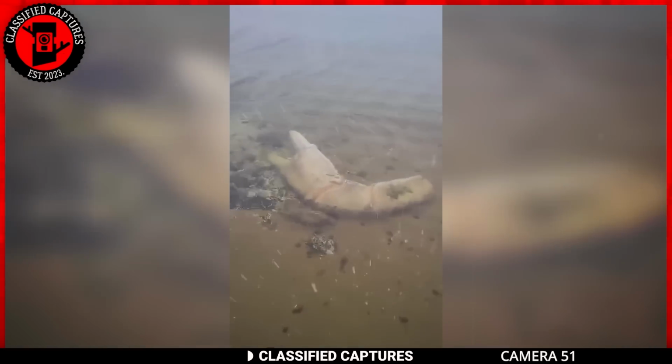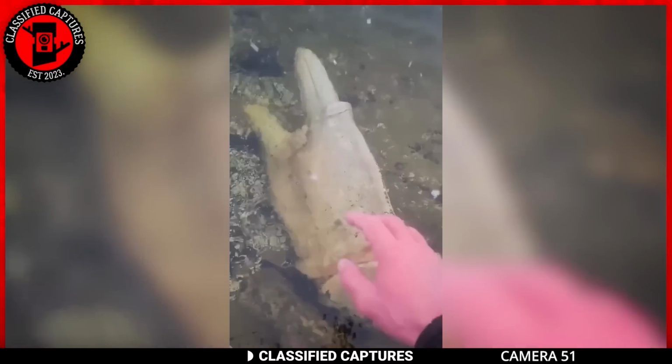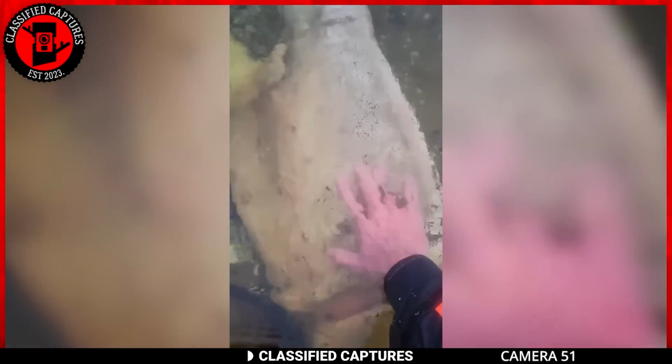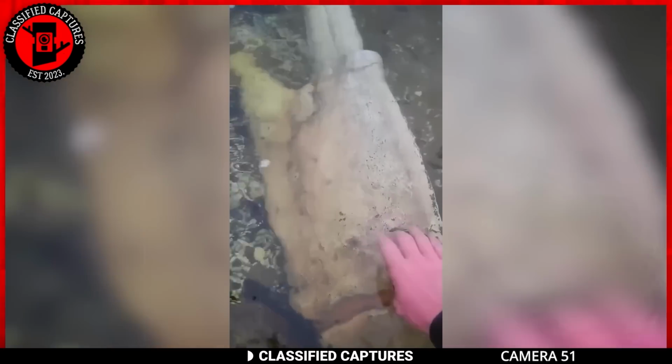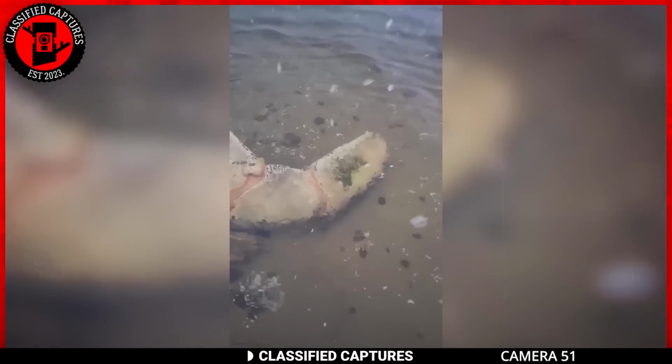In the video, someone finds a massive crab claw. Now, to give you a sense of scale, when the person put their hand next to it, the claw is more than 3 times the size of their hand. As fascinating as this may seem, it's quite alarming.